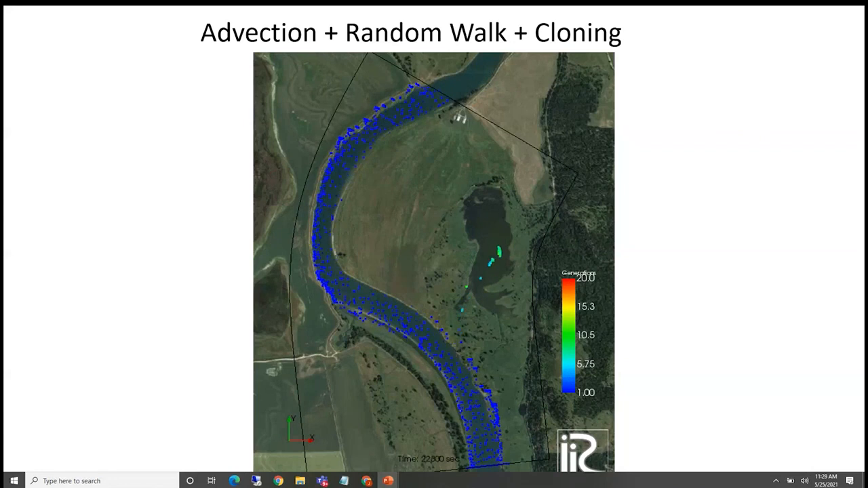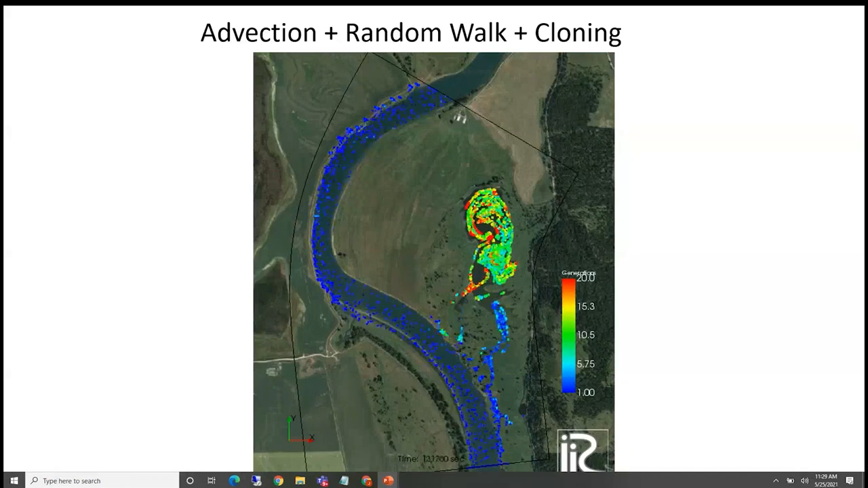If we do particle tracking with cloning, instead of having to compute millions of particles to get any information in the pond, we can have a cloning polygon in the pond region and get, these are now moving at, like, in many cases, fractions of centimeters per second in the pond. It's a very slow process, but we do get the circulation in the pond. We can see the dynamics of when water comes in, first the upper channel, first the lower channel, then the upper channel, and then the lower channel reverses and so forth.